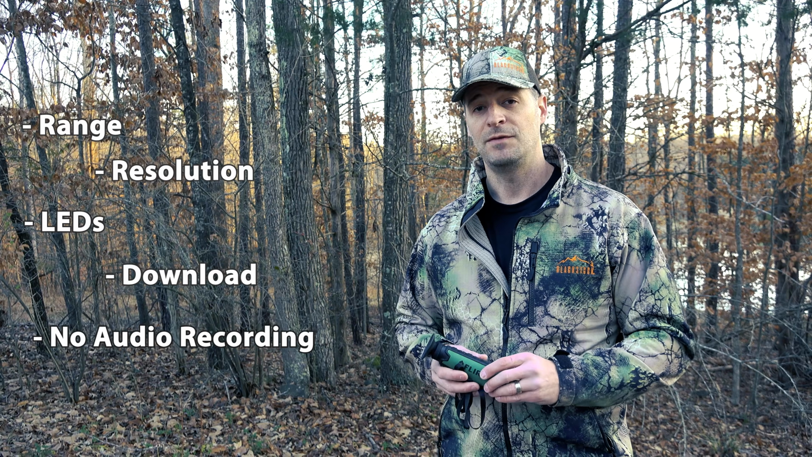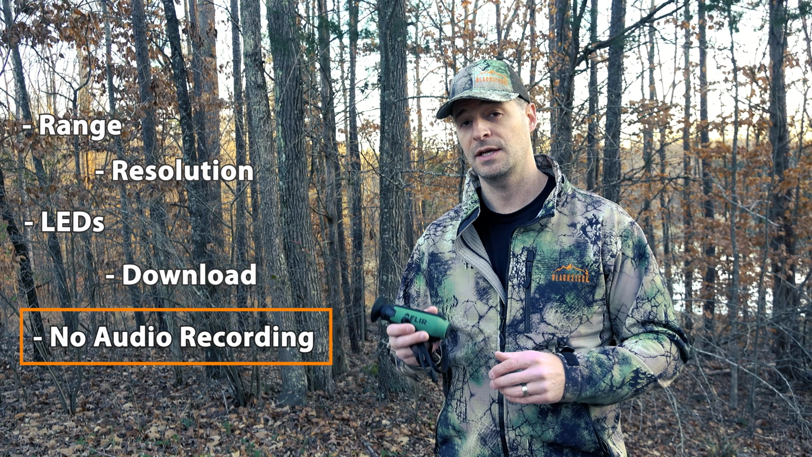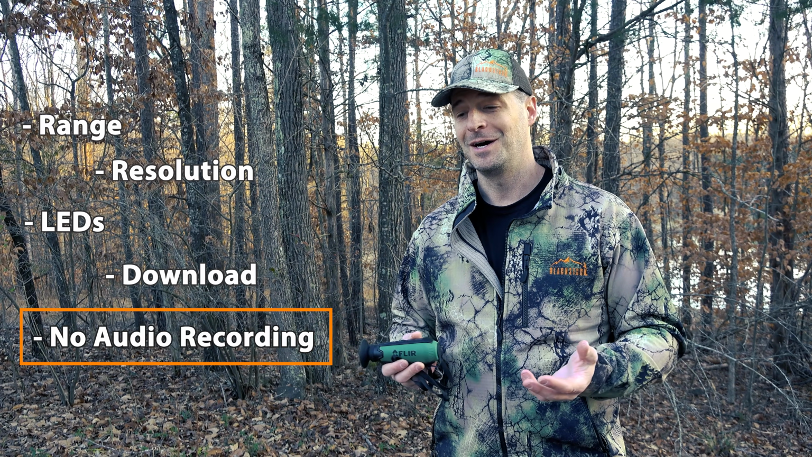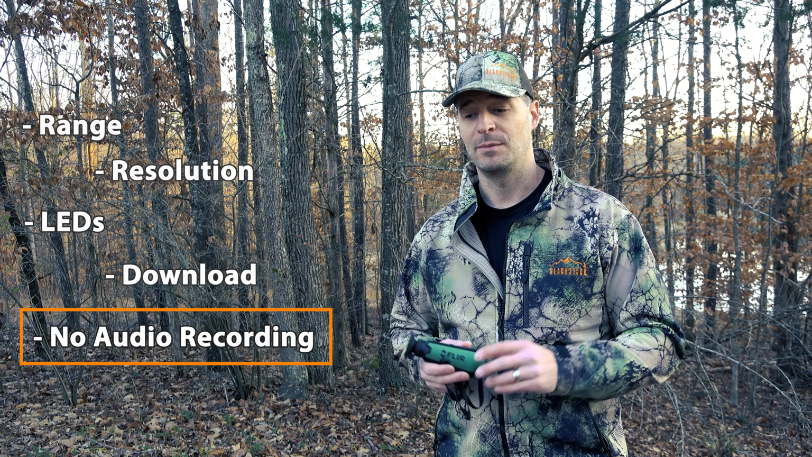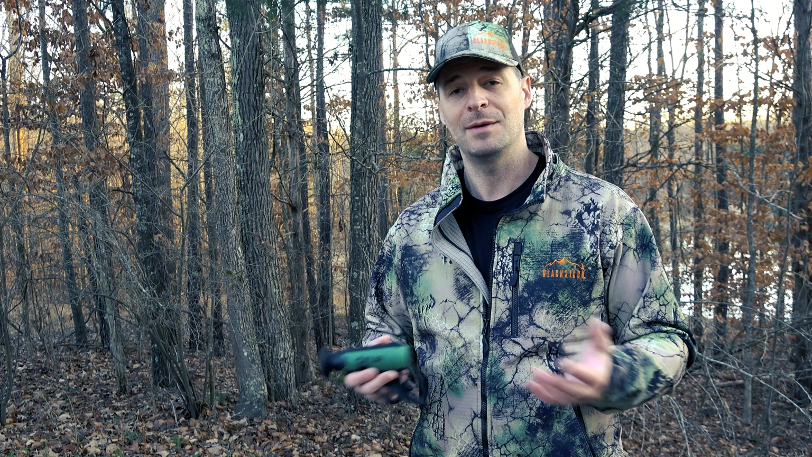And lastly, if you want audio, look somewhere else. You can take pictures, you can take video, but you're not going to get audio with this unit. I have umpteen different cameras with me when I'm in the woods, so I have audio from other sources, but you're not going to get it on this device. These cons are really nitpicks, as I say. The pros far outweigh the cons, and we've really enjoyed using this thing.